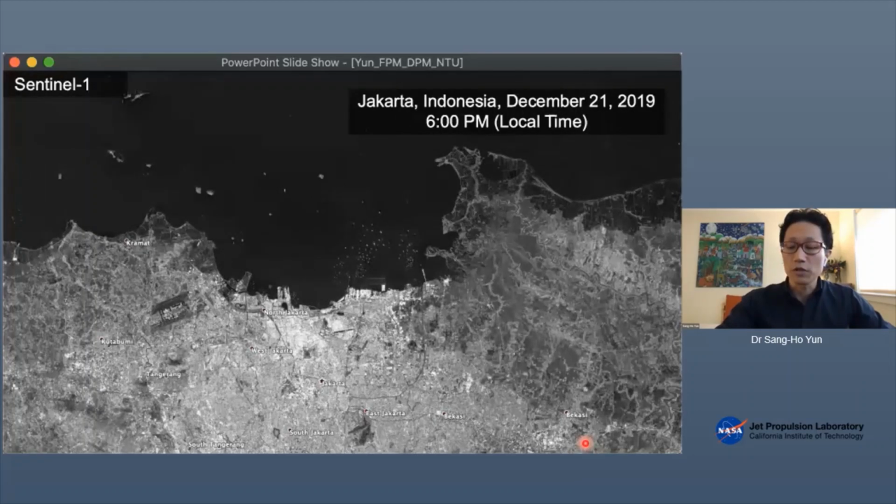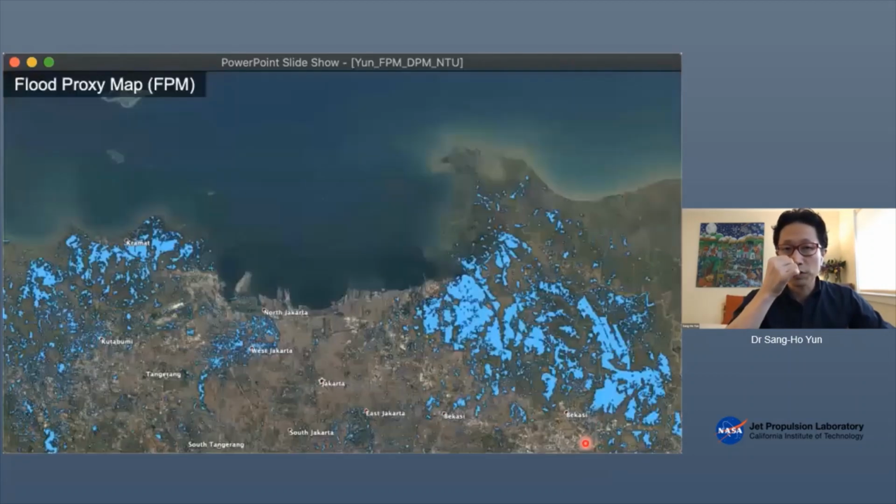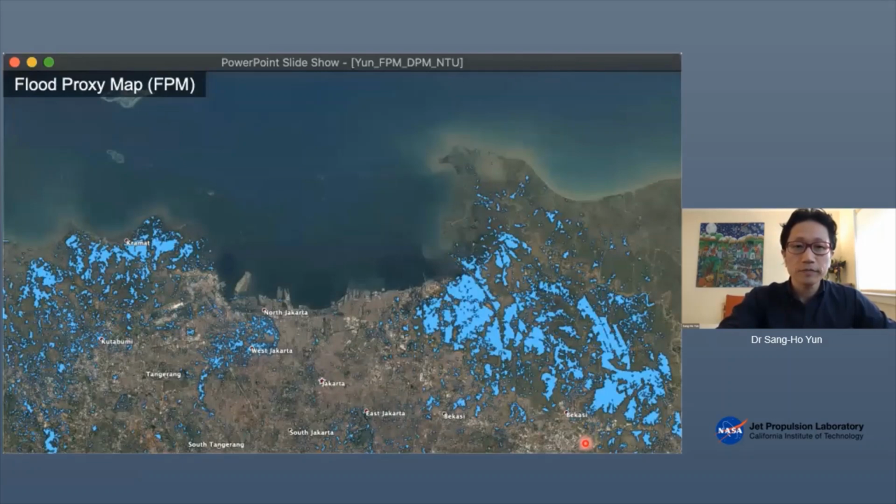So we use this image to produce this flood map. This map was generated at EOS, so the background is the optical image base map from Google Earth, and the foreground, the light blue color pixels represent where floods were.